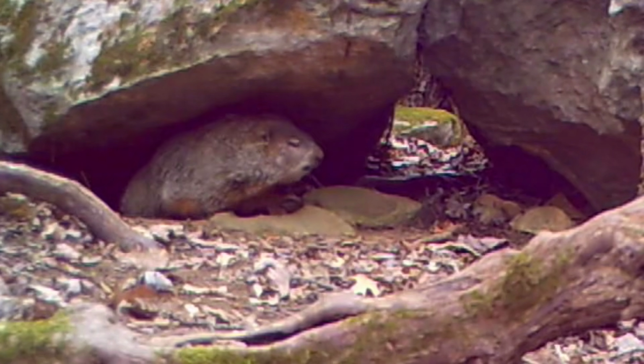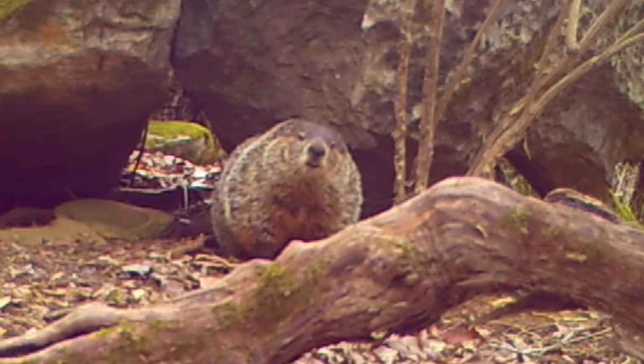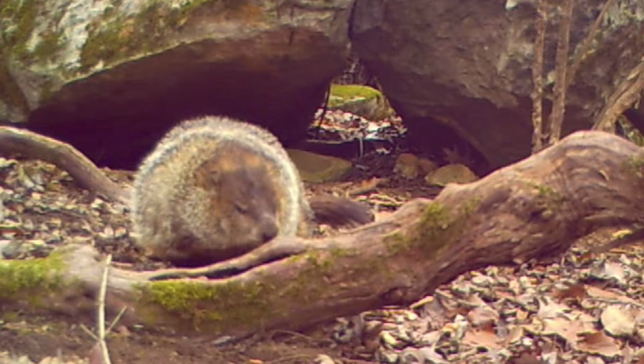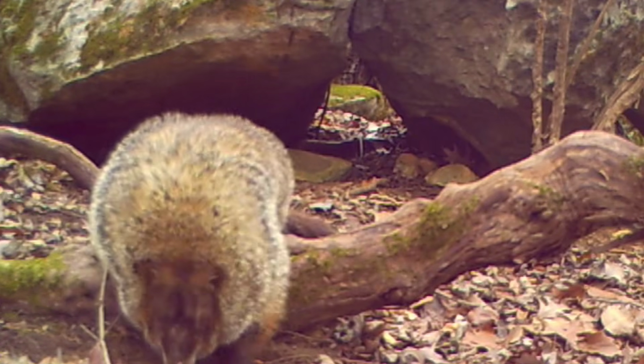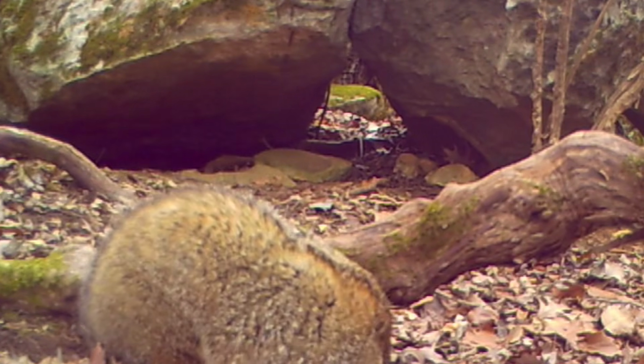Now he's just checking things out on the patio. What's going on, Dirty Dan? Now he gets in on these sunflower seeds. And probably some of the peanuts. I can't tell. But they all got gone.